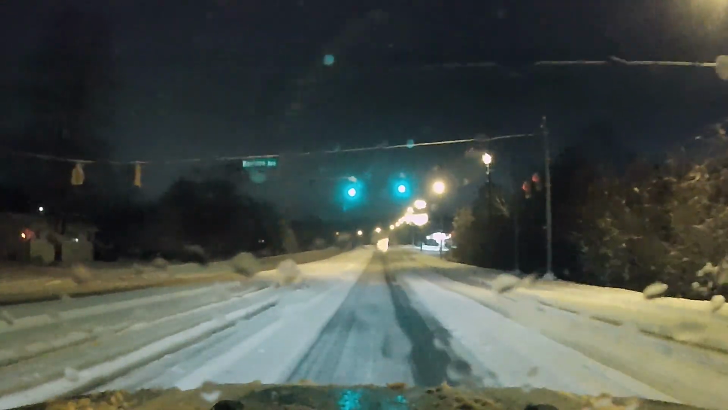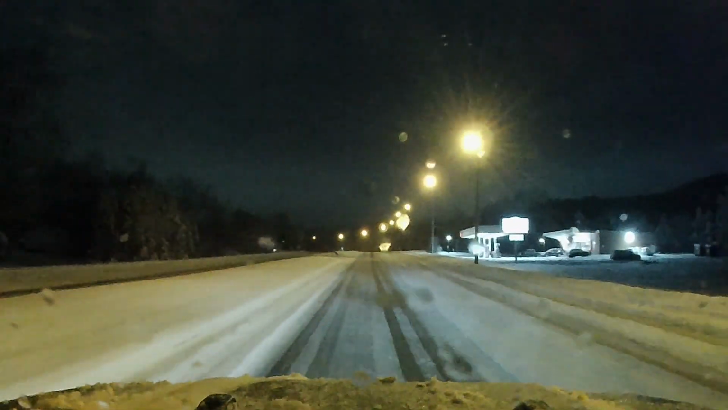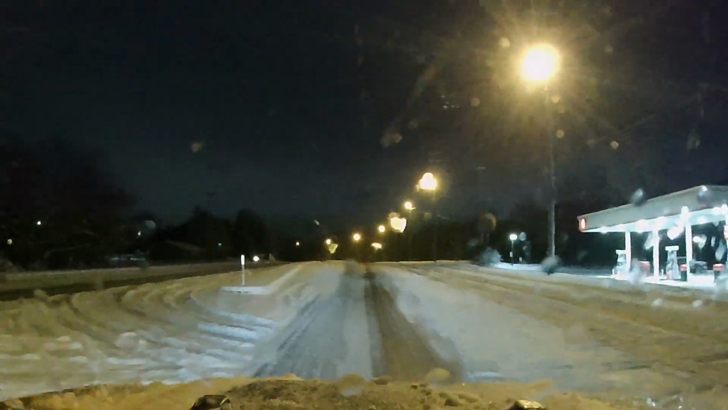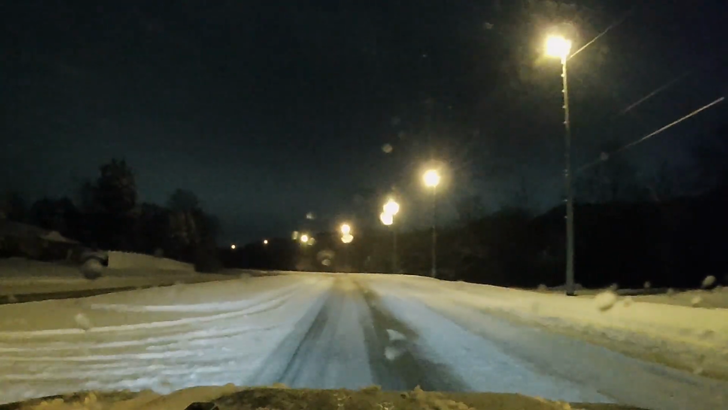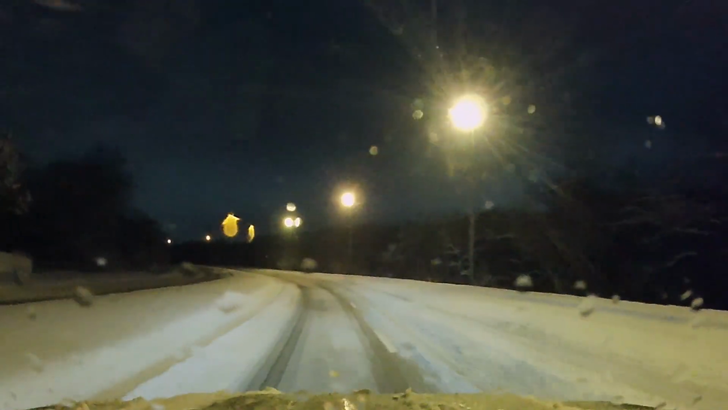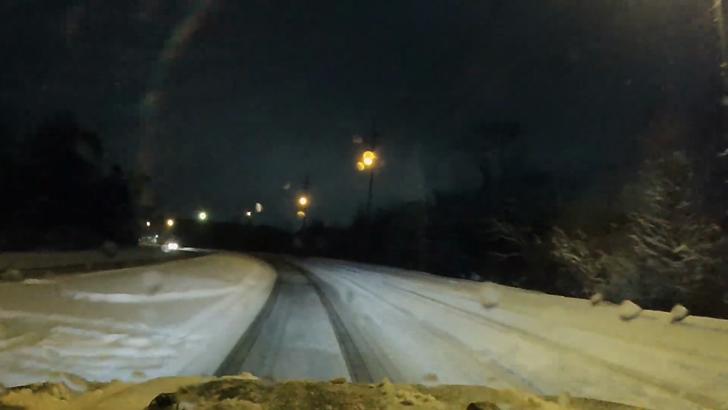Yeah, these roads are pretty much down to one lane now. The right lane is pretty full of snow. I don't think anybody's really using it. Yeah, we've seen a lot of that, a lot of four-wheelers, stuff like that going on. So probably the only way you're getting around right now at this point is driving really slow.